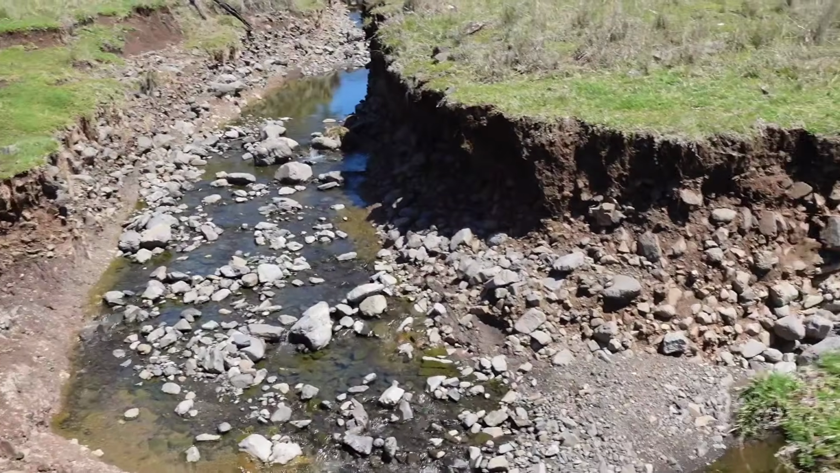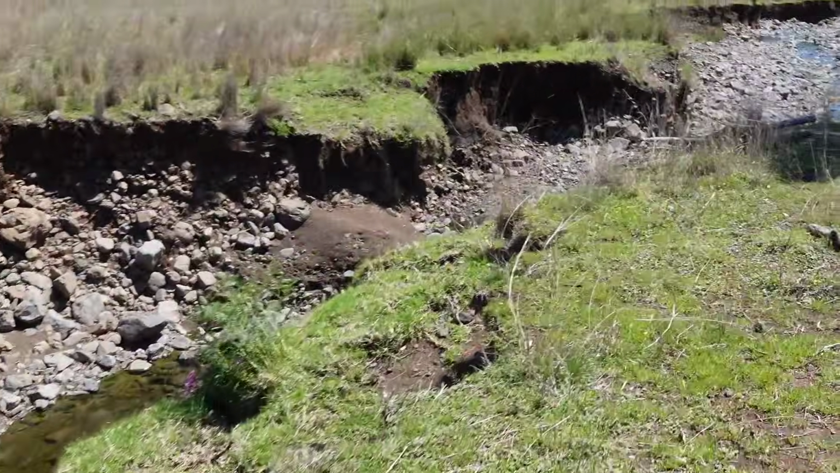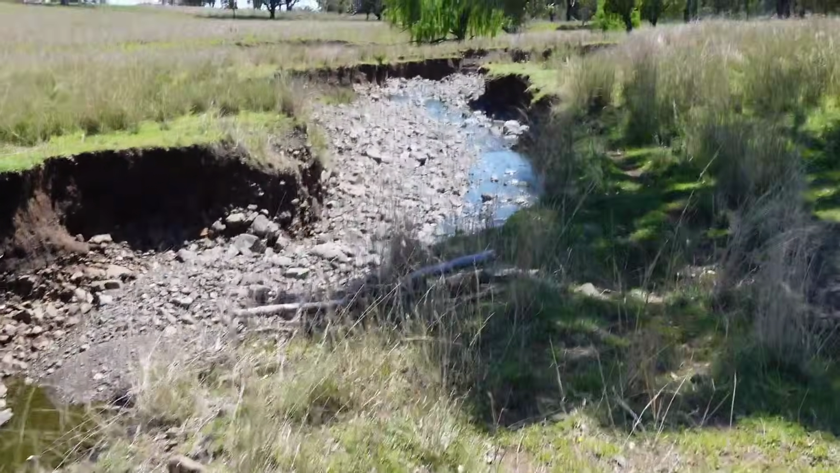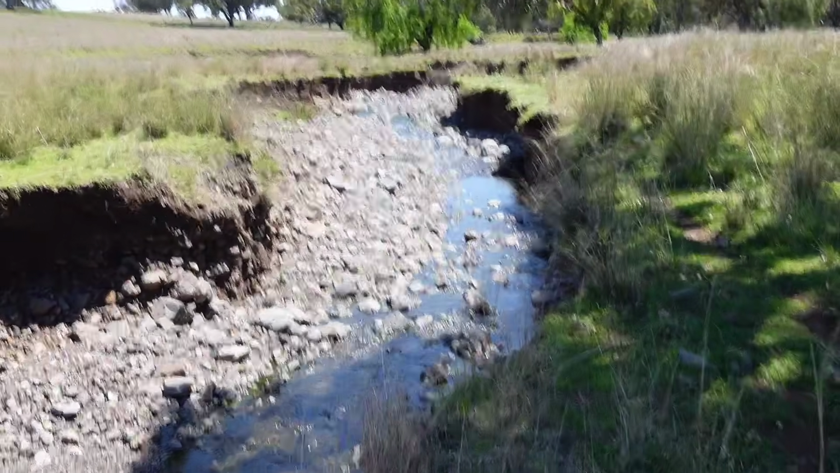Look at the erosion caused by these local floods. This little creek line is gouged out, probably 10 feet. Definitely wasn't this bad last time. There's actually a track down through it that I'm trying to find.